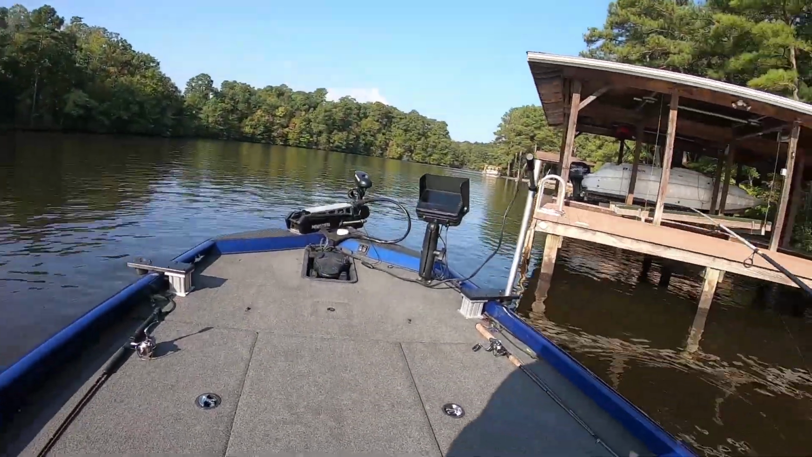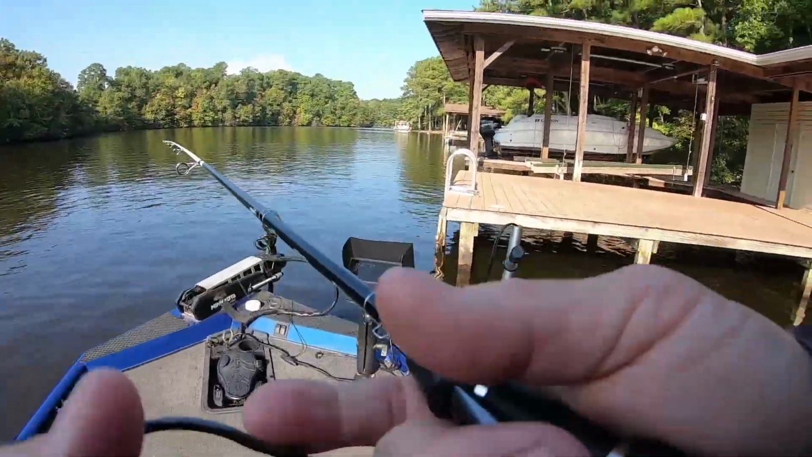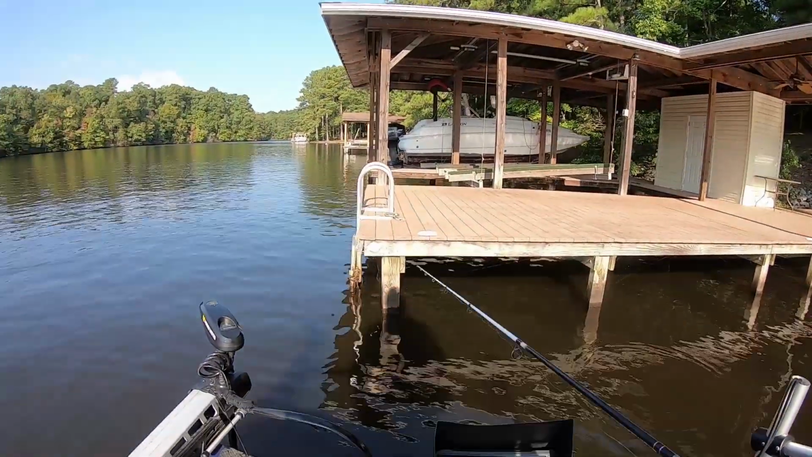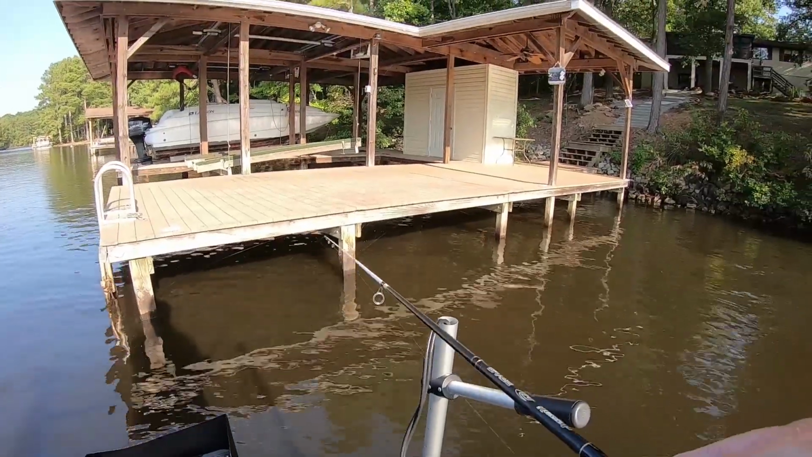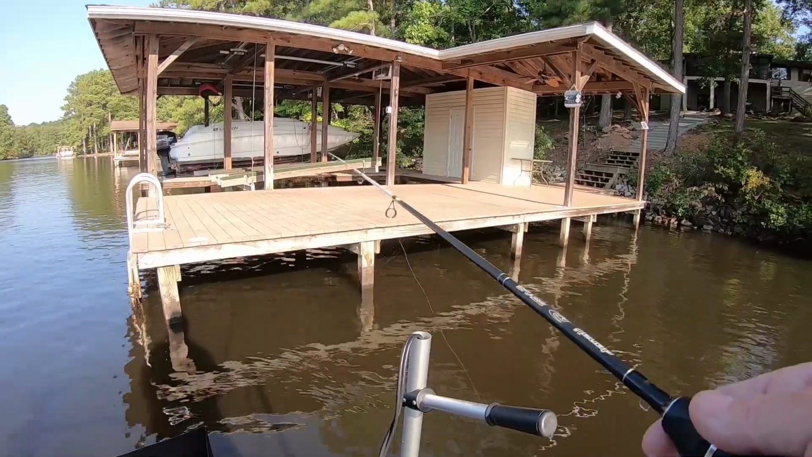All right, guys, I'm gonna go to another dock. I'm surprised how well the black's doing too. You know, it makes me wonder, guys, if sometimes, well, I'm gonna laugh at myself, sometimes color's not as important as other times. You know what I'm saying? Sometimes color can be important. If you're not using a certain color, you won't get bit.